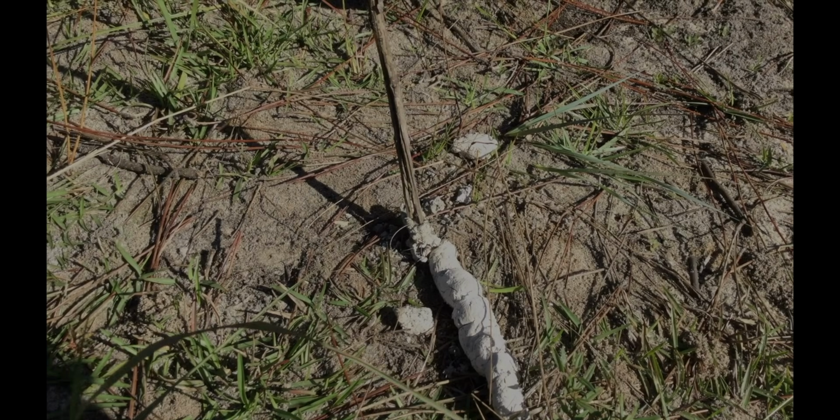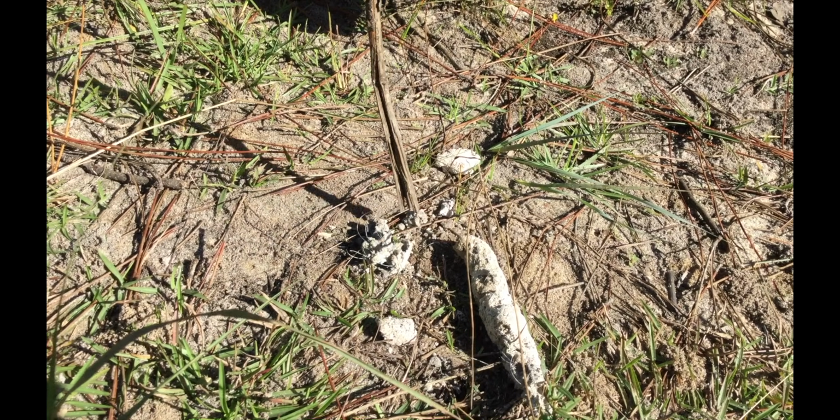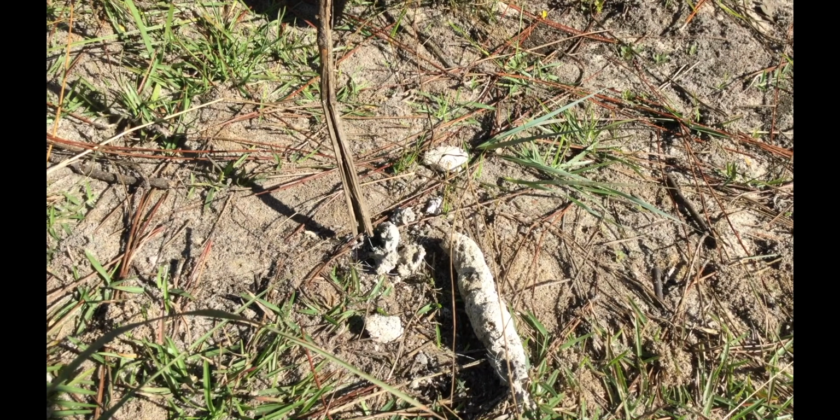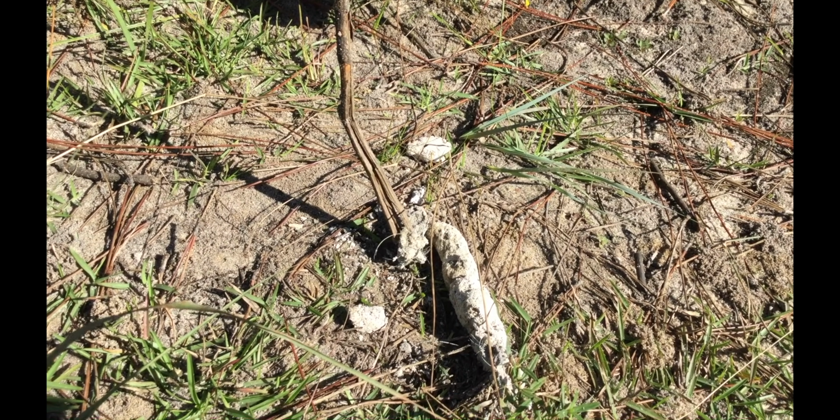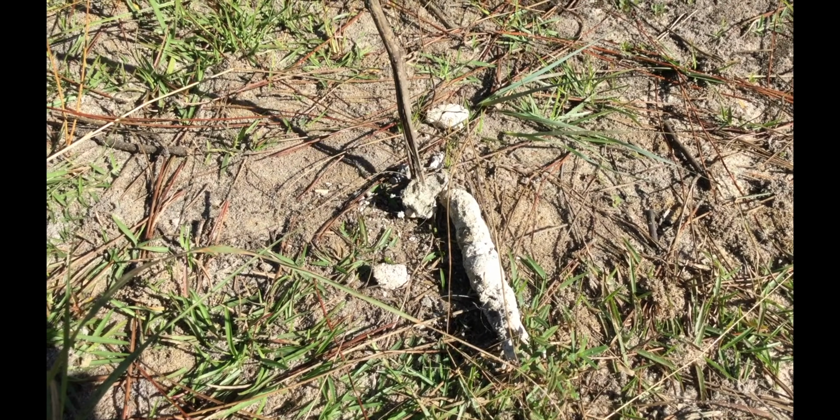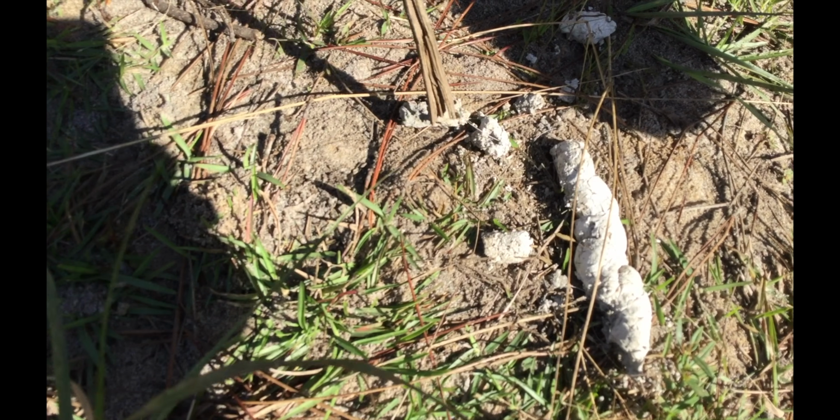Okay, first I'm smelling this, and I'm looking at it, and it's definitely got a human feces smell to it. And then right here, we're looking at hair from a wild boar sticking out of it. See this hog coming out of it here? Here, let's push it over here.